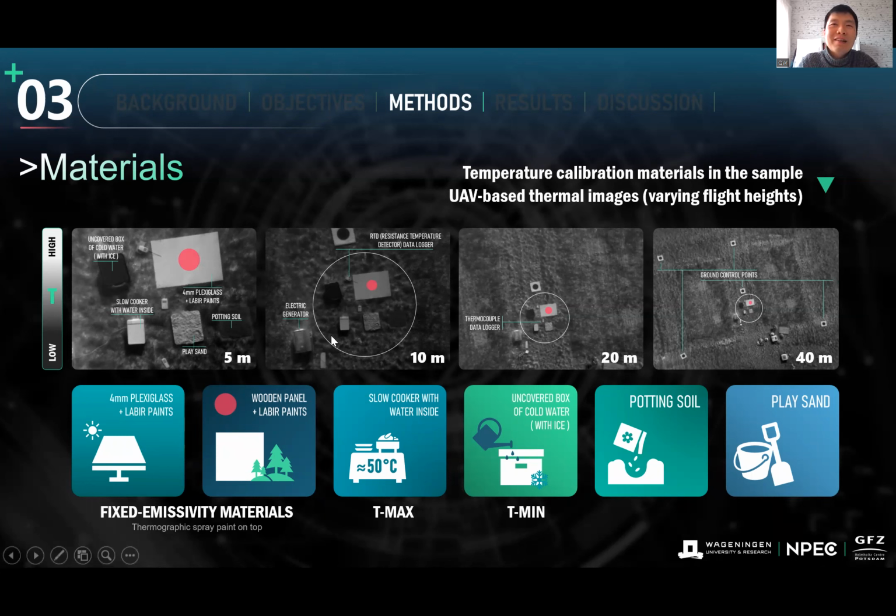So now I have a series of images collected by the drone, and the upper right one is the fixed emissivity material, as you can see with a red dot. It's quite a big size, so in the end it can give us enough pixels for generating the statistics.